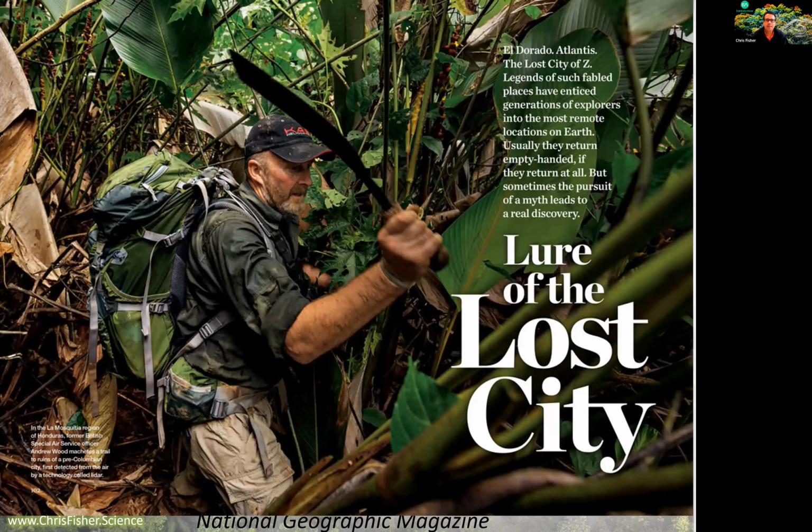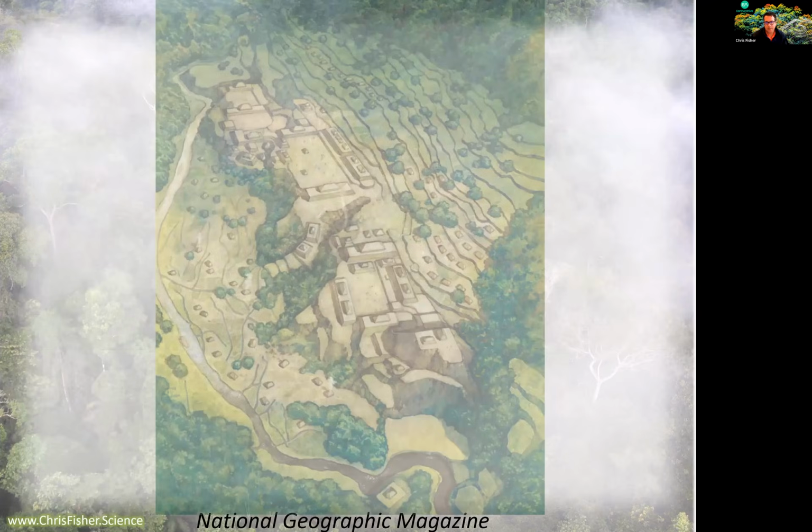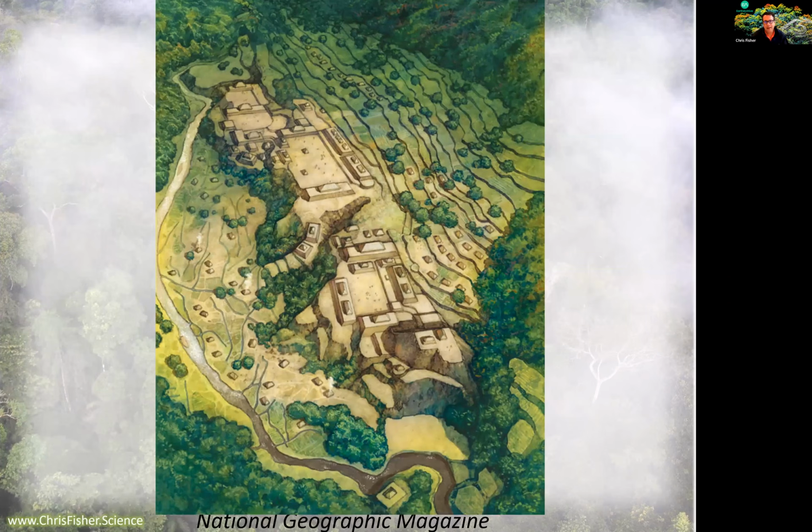And this discovery and these objects were featured in the October 2015 issue of National Geographic. And as part of that, we actually did one of these reconstructions, which was super fascinating and a lot of fun. I can tell people how that's actually done at the end of the talk if they're interested. That is a reconstruction of what part of the city probably looked like: 2 large central plazas with mounds, buildings on top of the mounds, hundreds of ordinary houses around the center of the city.